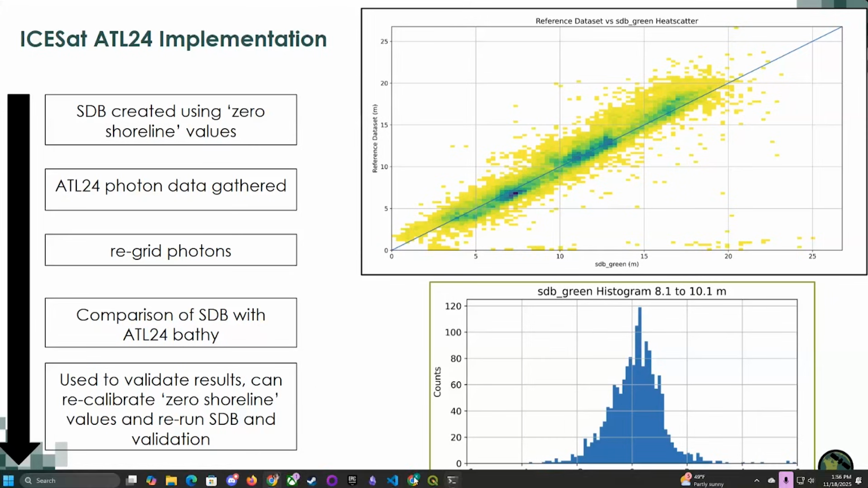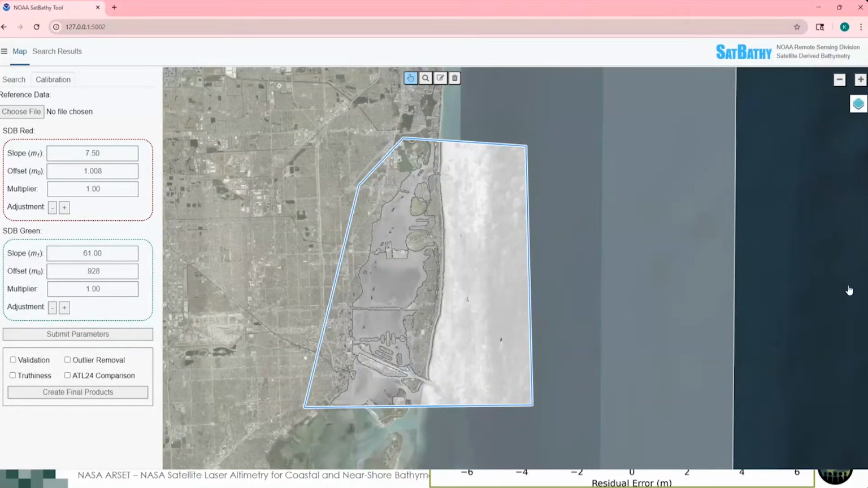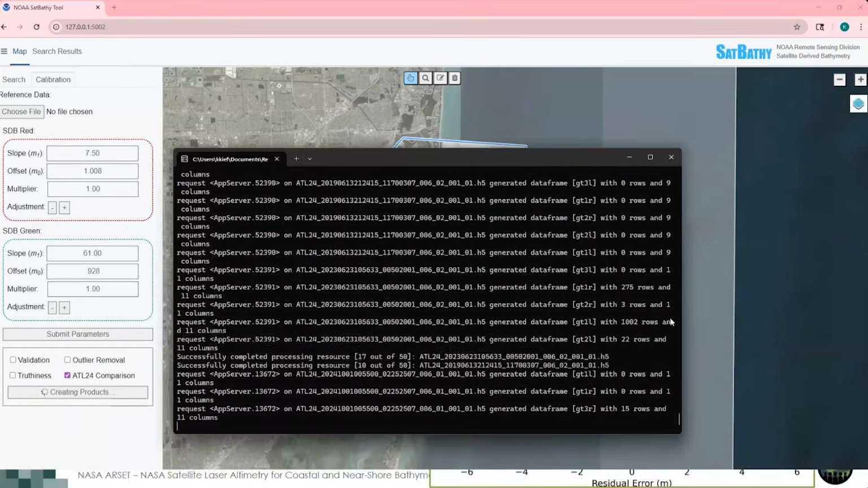If we go to an example here, I have set up a SatBathy run that is very similar to what Gretchen showed us just a moment ago. I've got a similar area of interest selected. I've gone through the tile selection and calibration steps. And so now all you need to do to get ATL24 products is check this ATL24 comparison checkbox before you click Create Final Products.